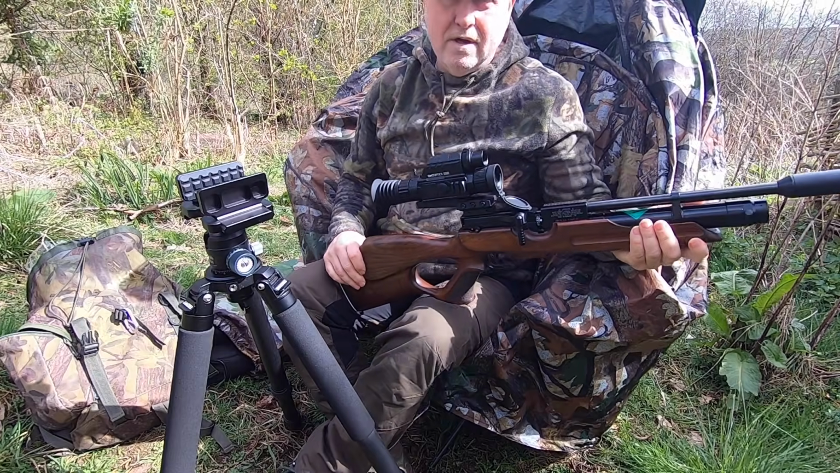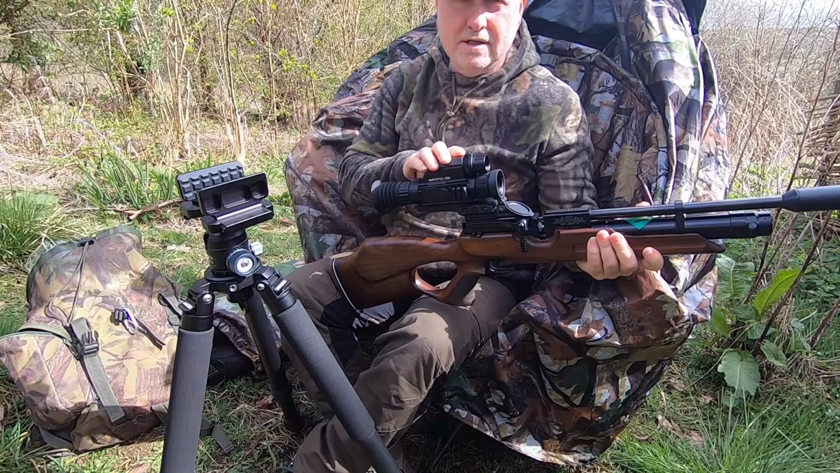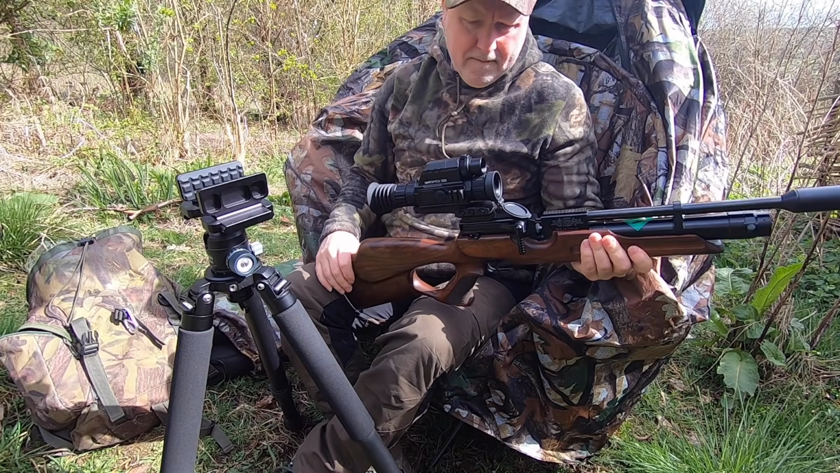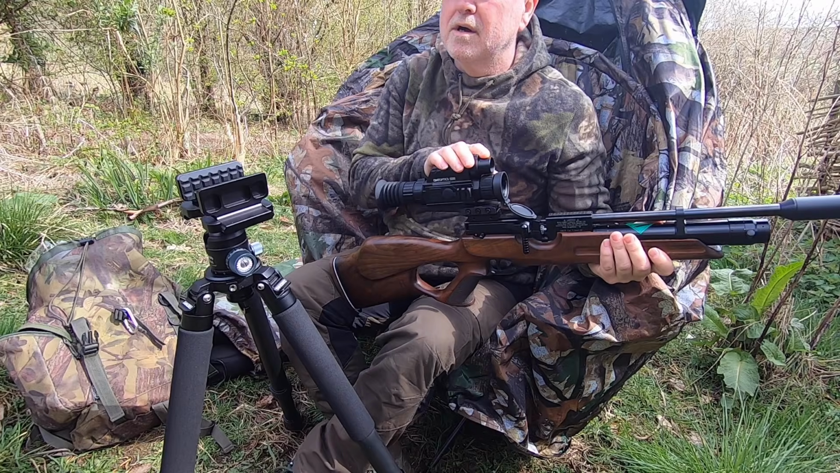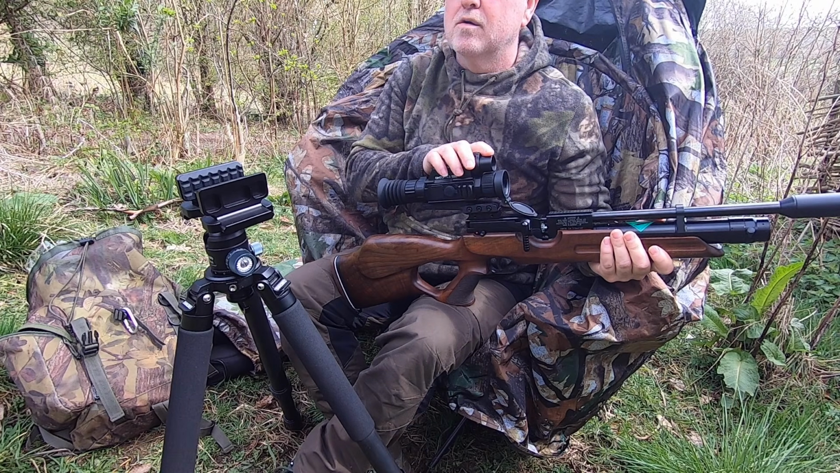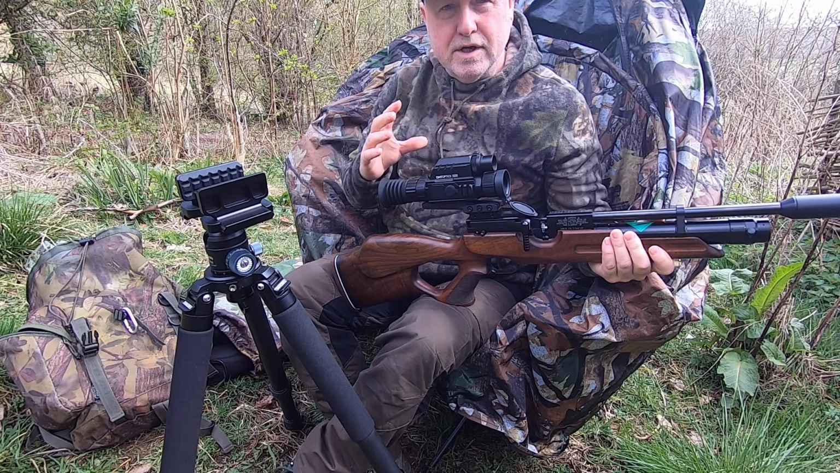So obviously I can hardly believe the size and weight of it. It's tiny and small, and they've put in it a day and night time scope, which is the TNC335, which has got a really good image.